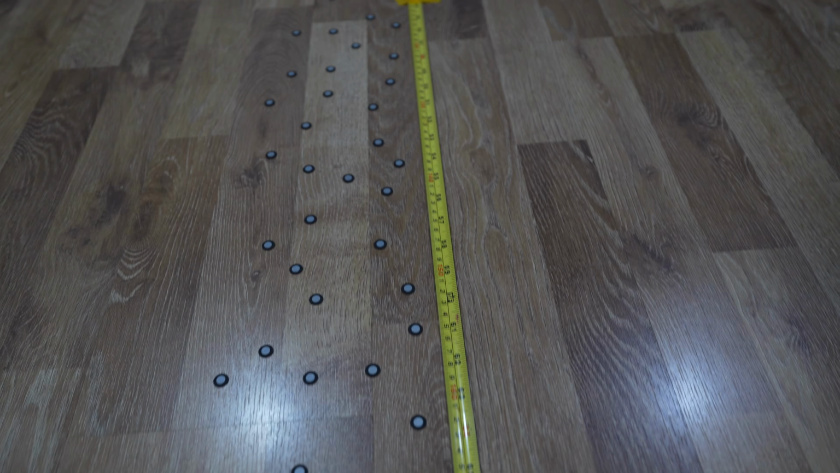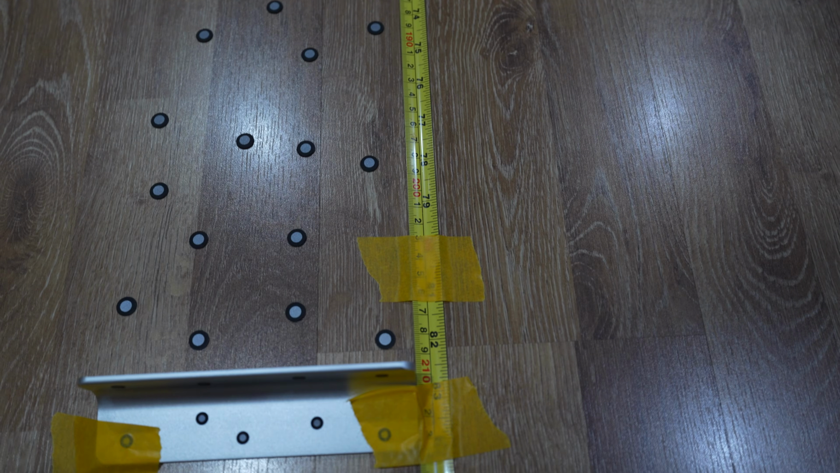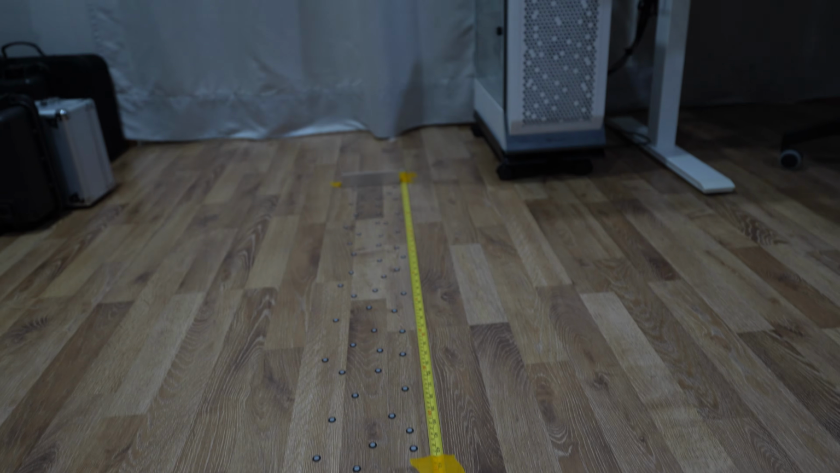So this will be 2 meters. I use a LiDAR to recheck the dimension again from this point to that point.